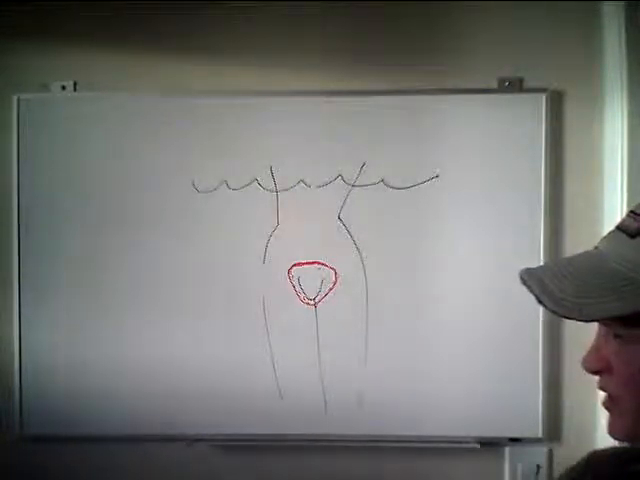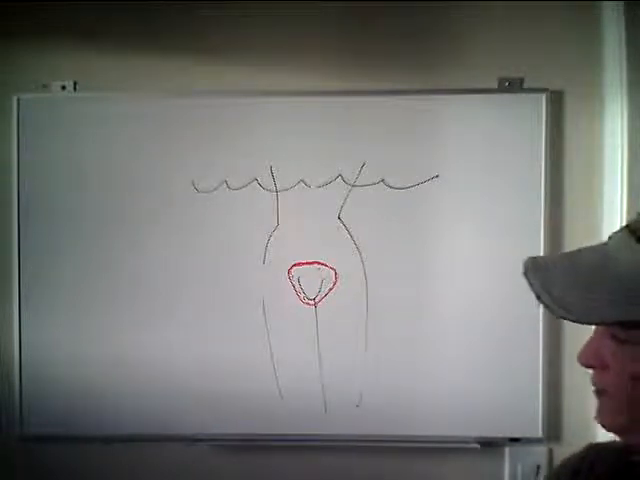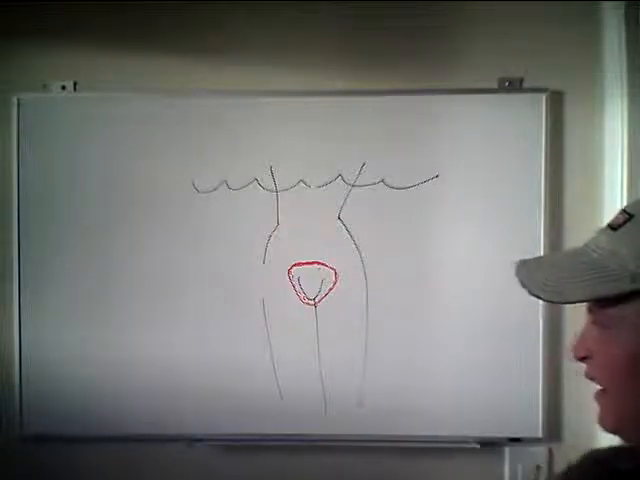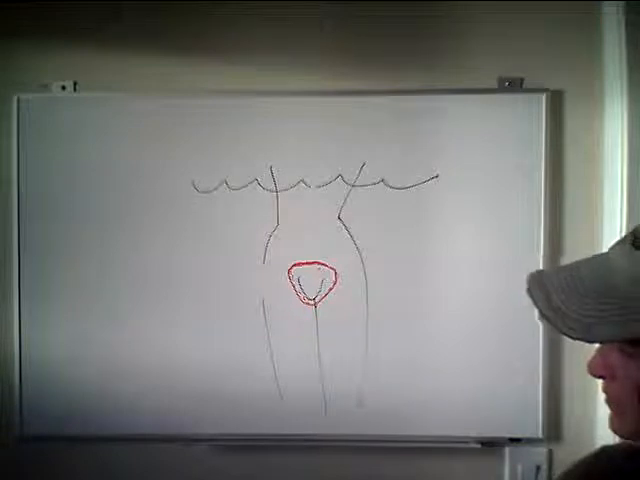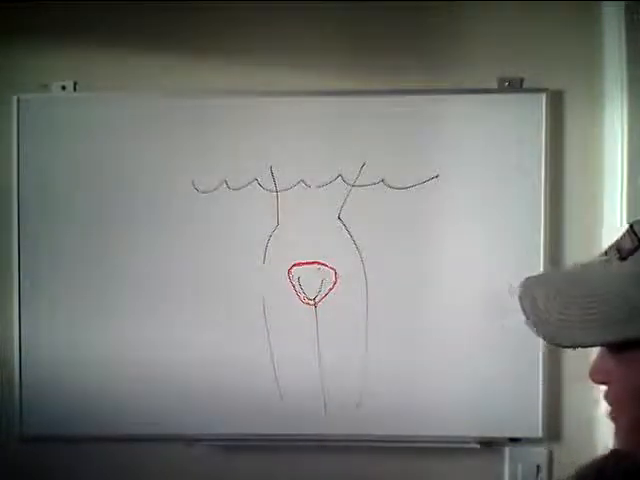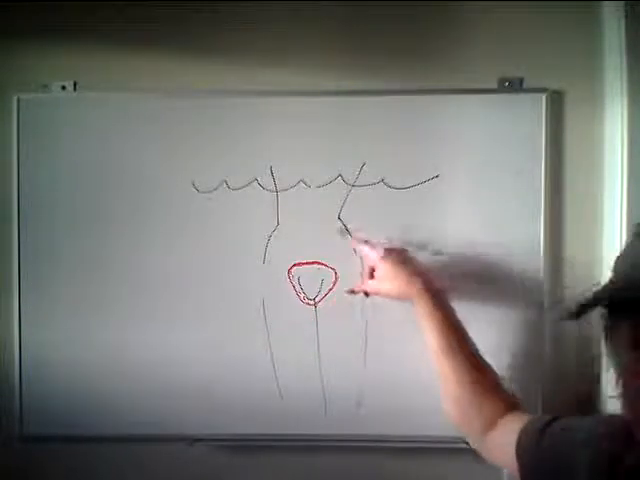My videos show tissue deterioration over many months, and that's on Flickr. And I will also do a video that's kind of going to be X-rated of me actually pulling on these tissues and showing loss of elasticity.